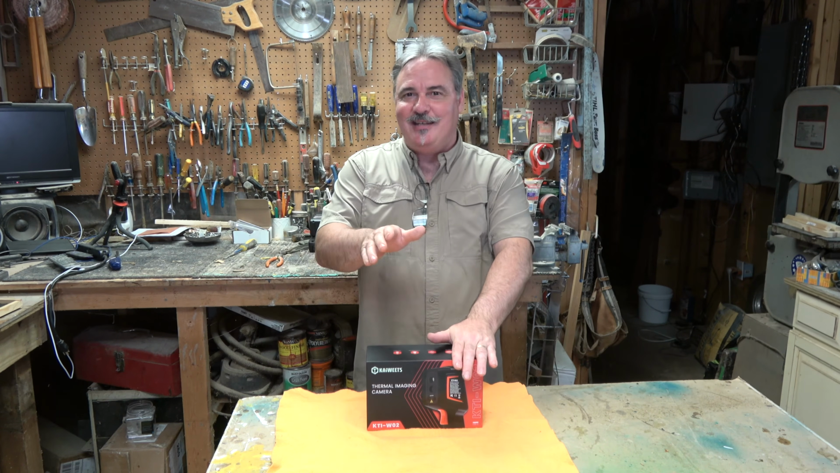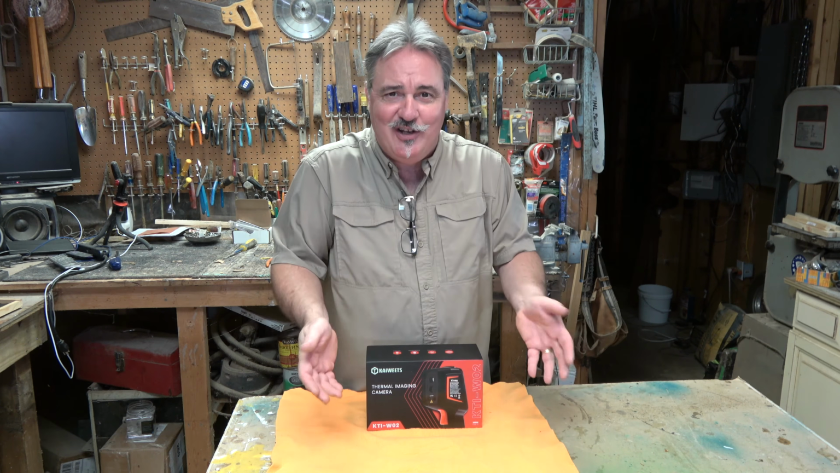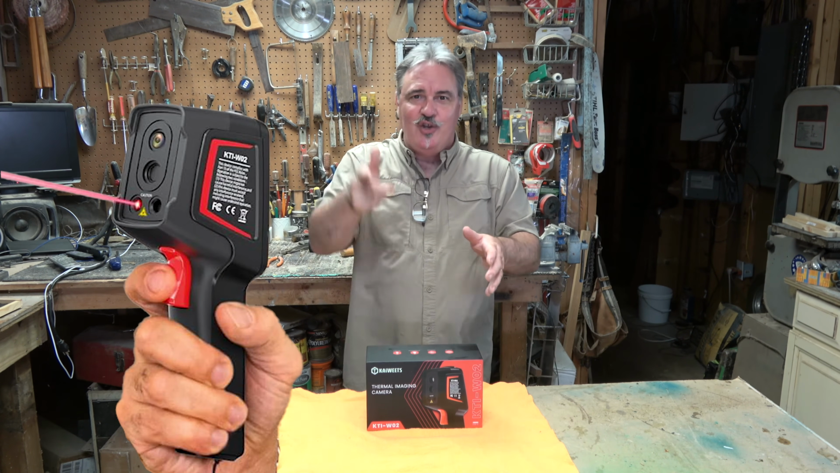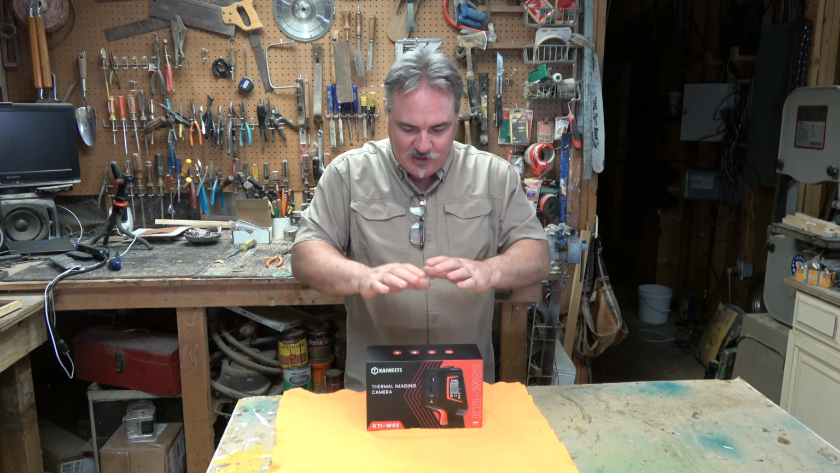It's also got a light so that you can turn a light on when you're using your heat gun in the dark. And it's also got a laser, so you know exactly what you're pointing at and exactly what area you are getting your reading from. So this is very, very nice.